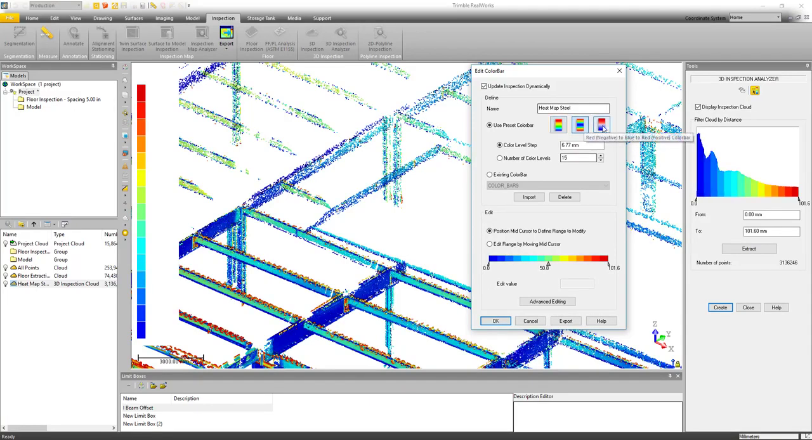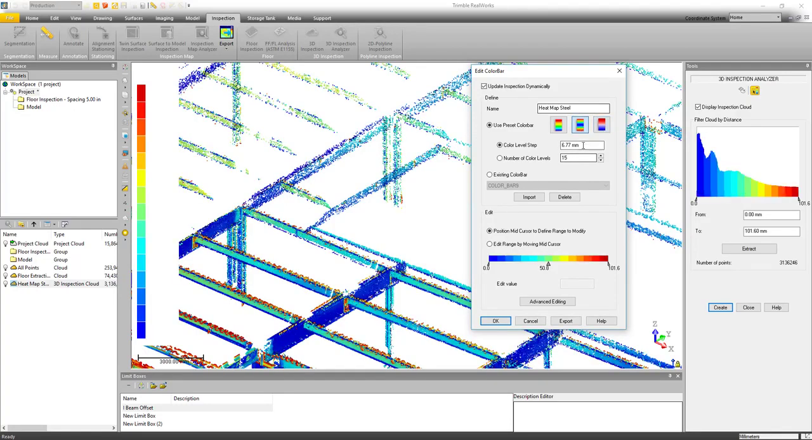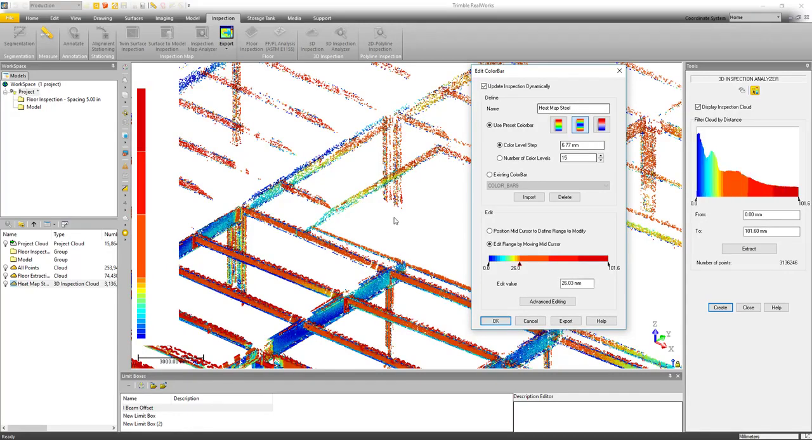Now the other nice thing about these presets is the display is dynamic. So as you click on it, you can see the changes. Also down here, we have a new color bar that you can slide the midpoint along. You can put it where you want, and then you can actually move the color range. For example, if you wanted everything over 25 millimeters to show up as red, you can do that very easily now.